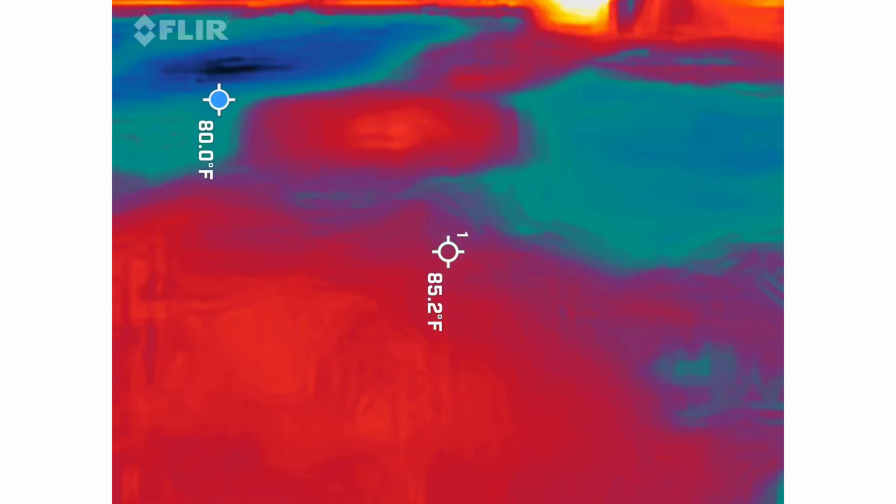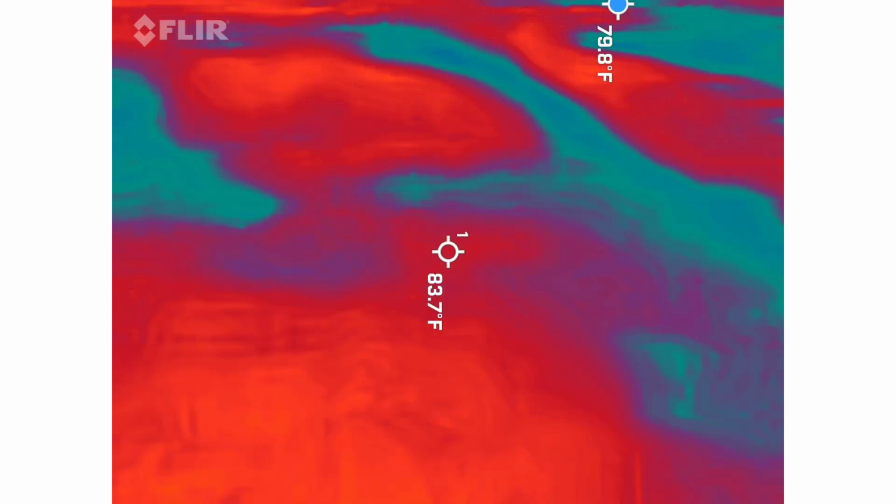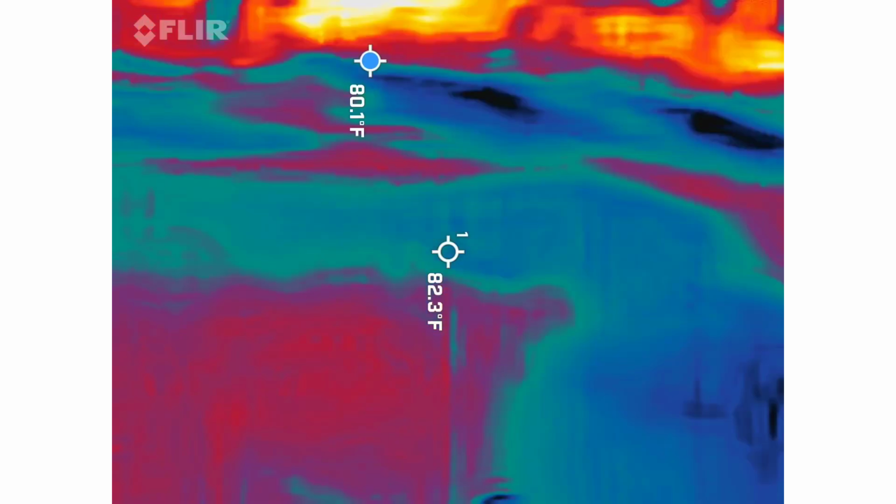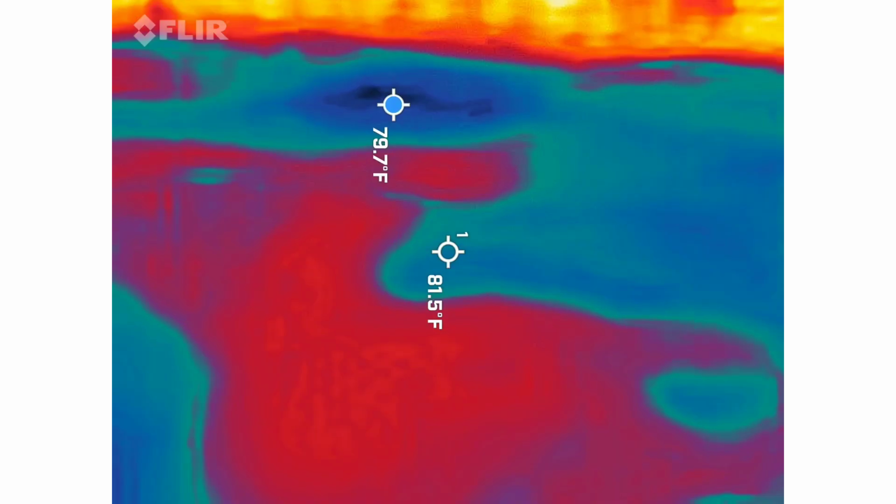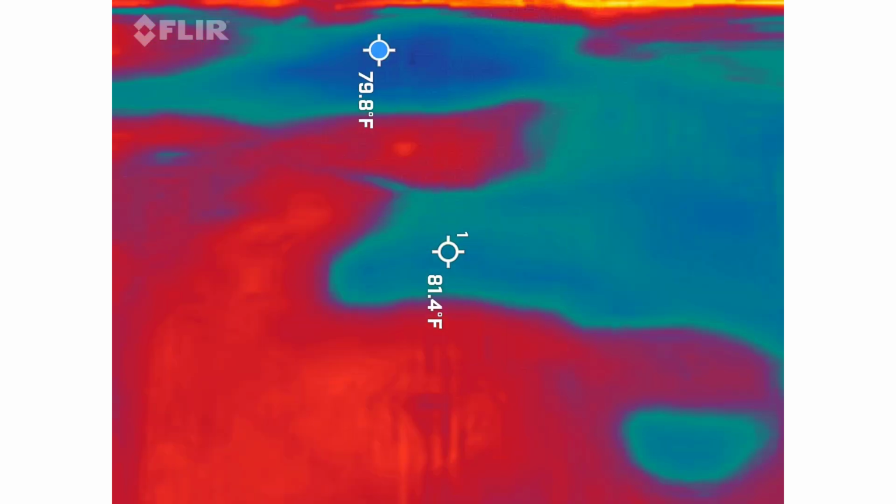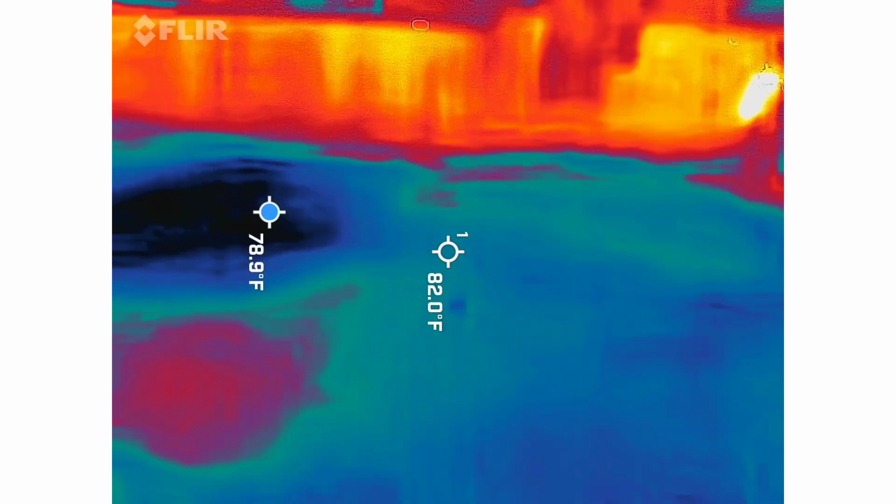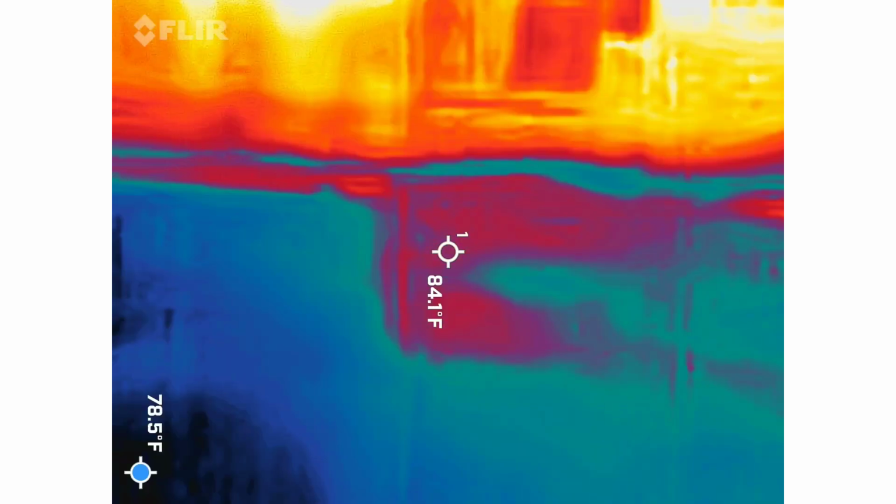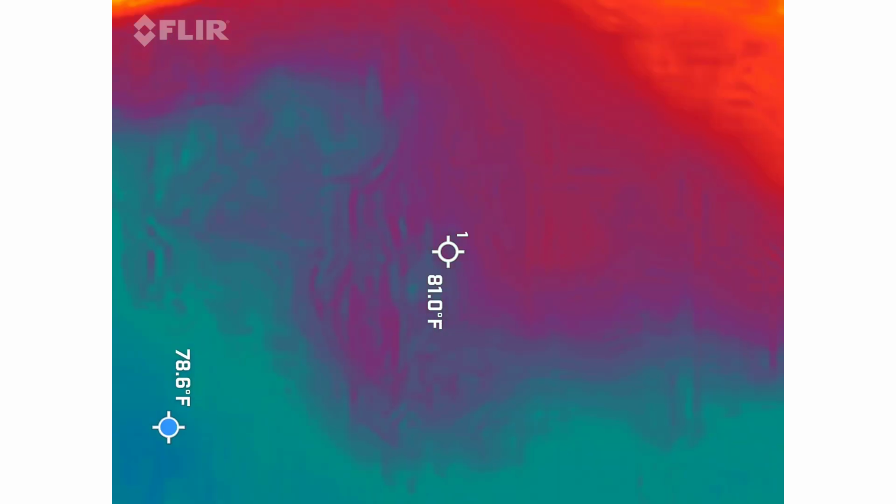Mom, I got something over there. There was something over there. I saw like a black thing on the ground with like blue around it, and then I turned back to the camera. So I had it like that, and then I turned back, and then it was right there. See it? That cold spot, and then see the black? Now it's gone. Something's there. Something's right there. 42. It's right in front of the 42, right here.